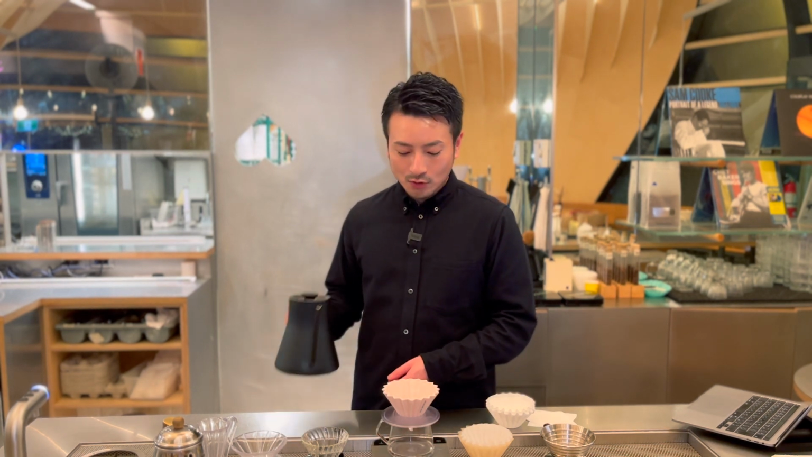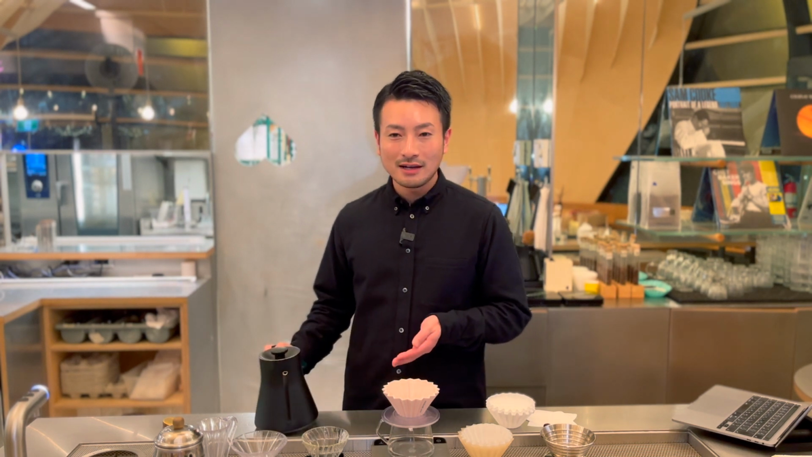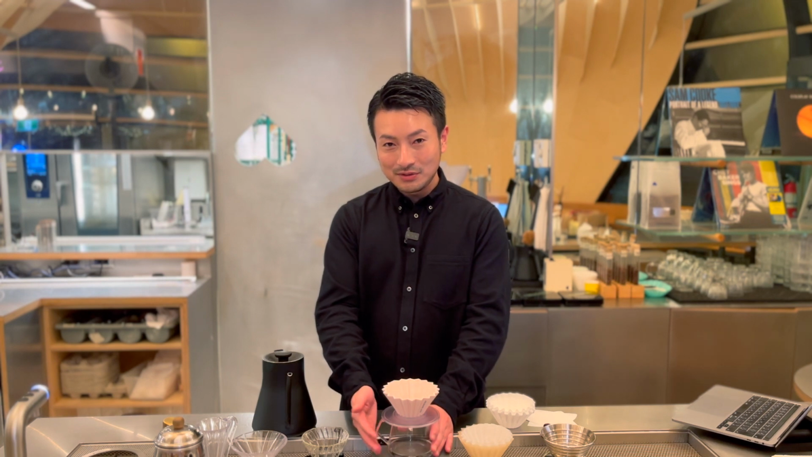Third, the filter absorbs some water, which might help balance acidity. A large first pour usually extracts more acidity, making the coffee taste sharper. But if the filter absorbs some of that water, the acidity gets toned down, possibly creating a more balanced cup.